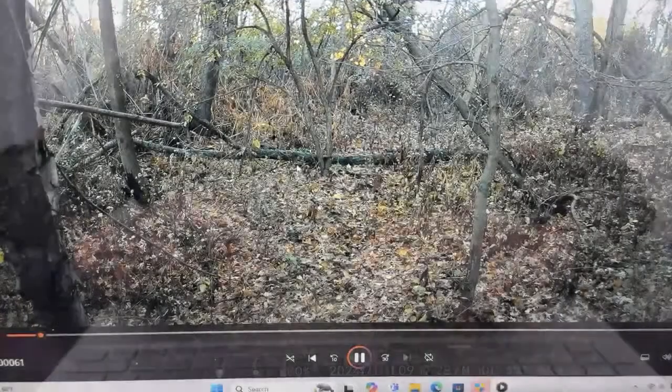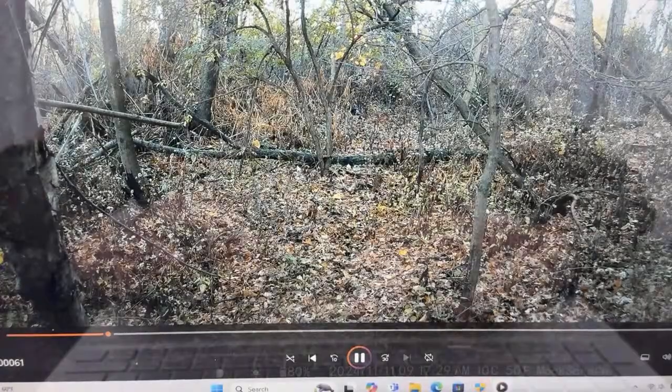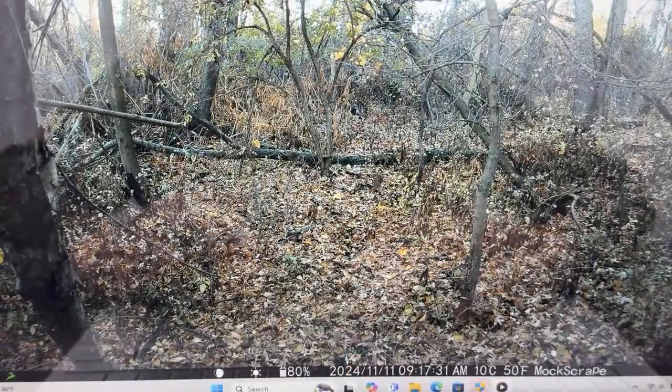Now this is 9:17. I hear a deer coming. I hear something walking.